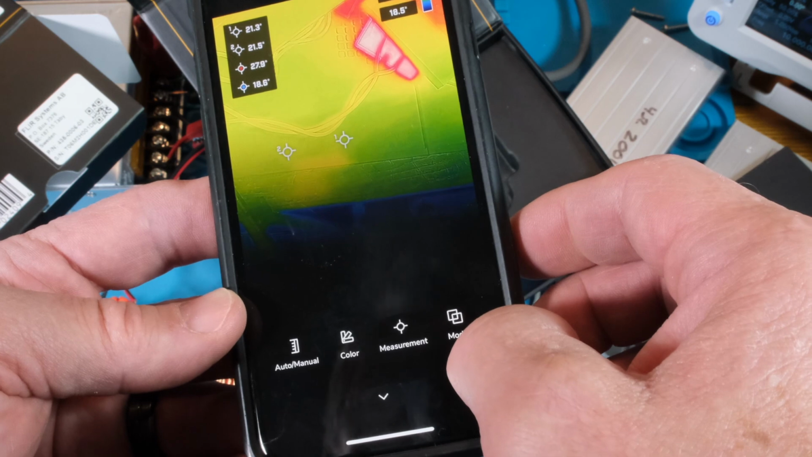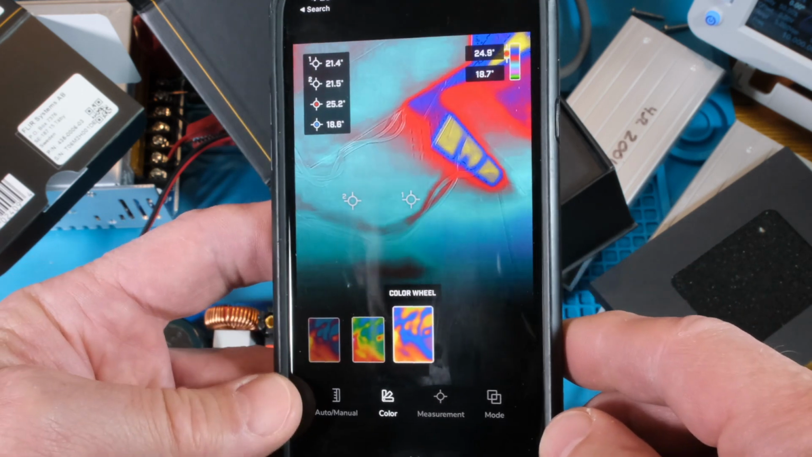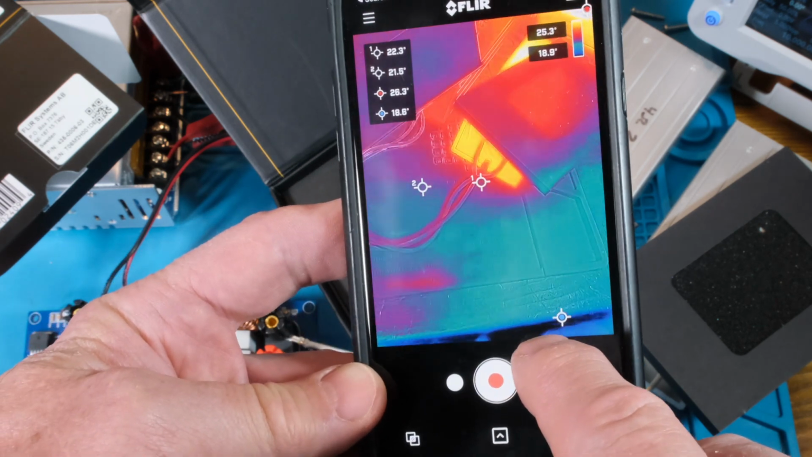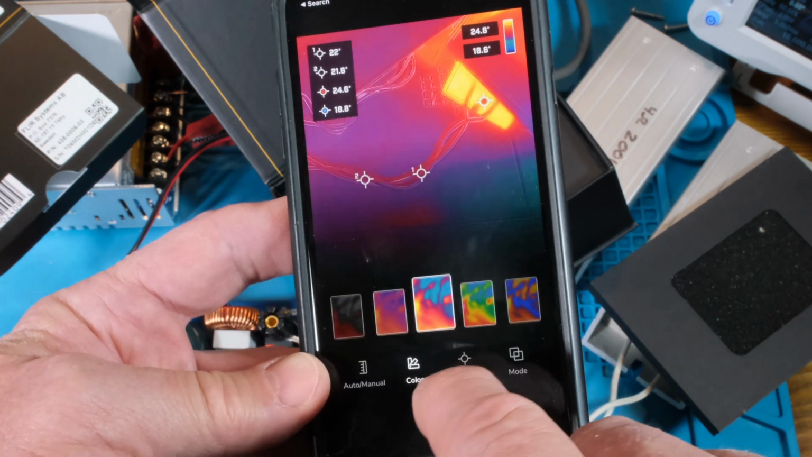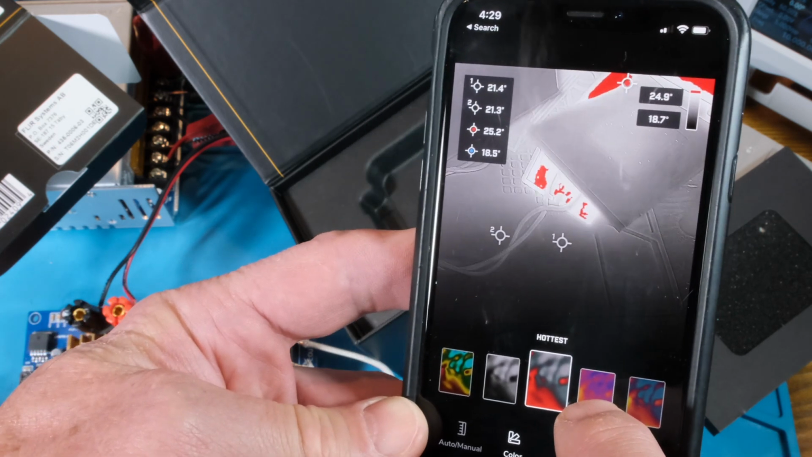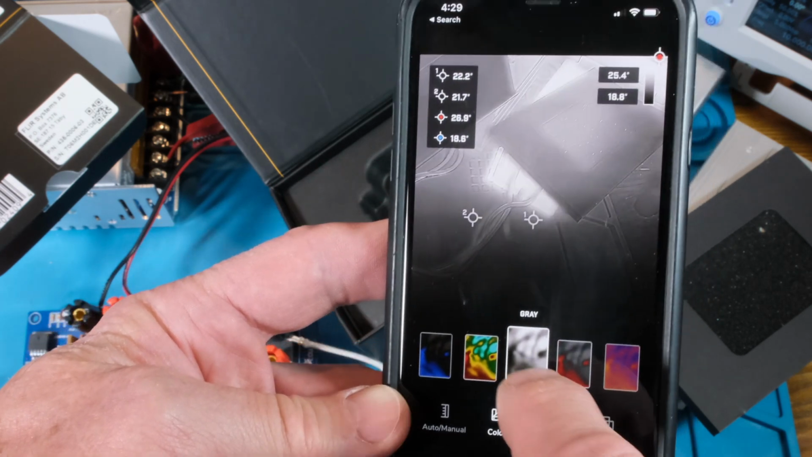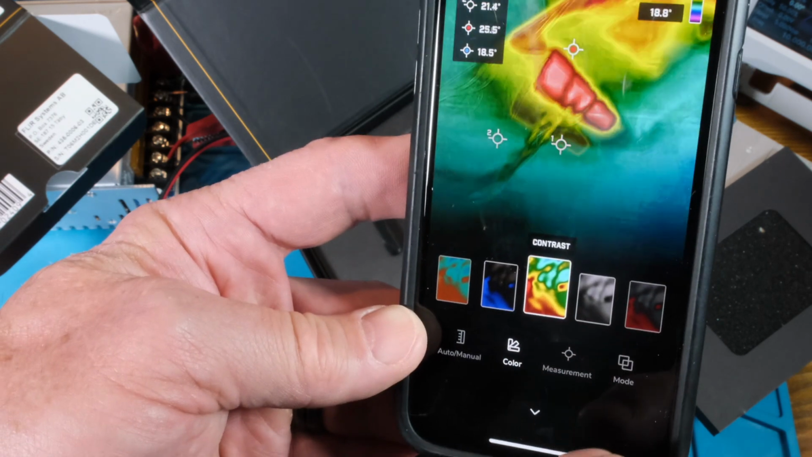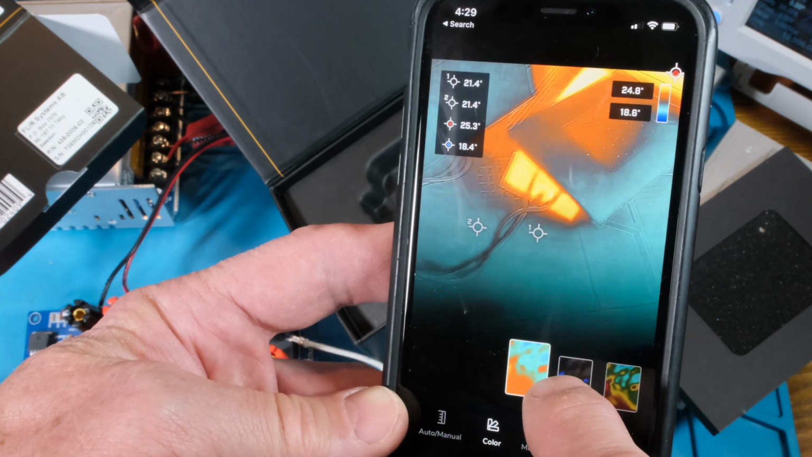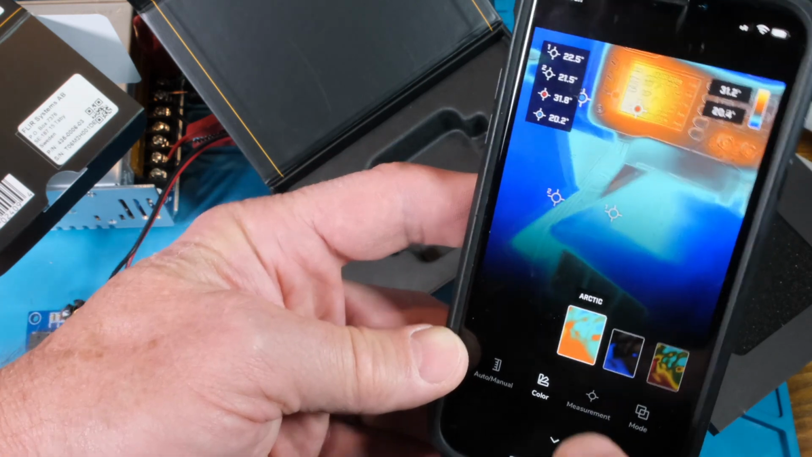This one here talks about the color. Okay, you can go to different colors. We're on rainbow, like I said. There's a color wheel, I guess. There's lava. Everything just looks really hot. Iron, hottest. So just the hottest things are showing up. And a gray. So white is hot. And there's contrast. So it has a lot of nice settings. And coldest. And then Arctic. So yeah, it's pretty cool.